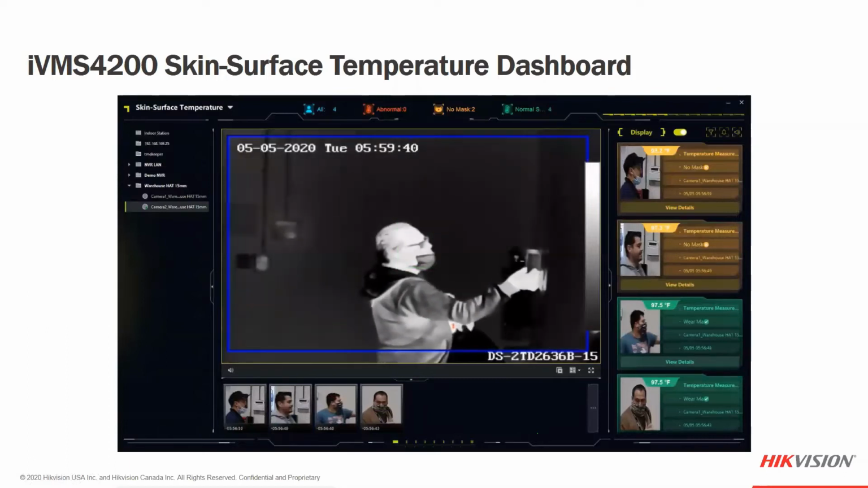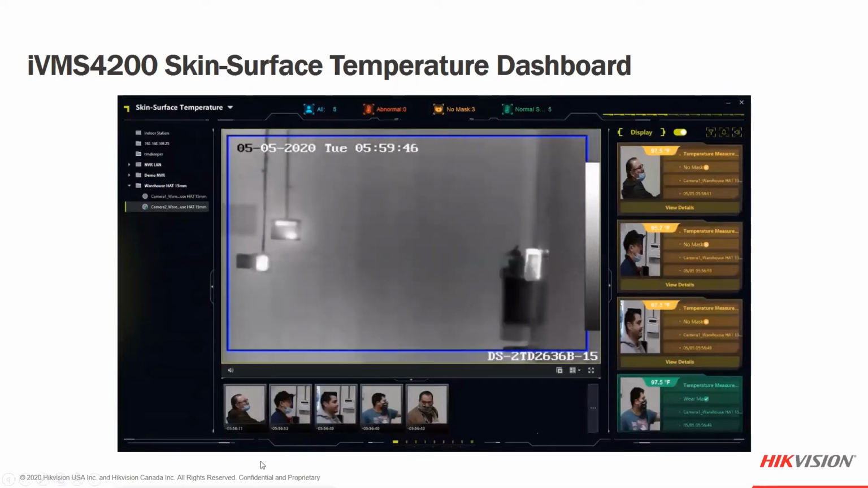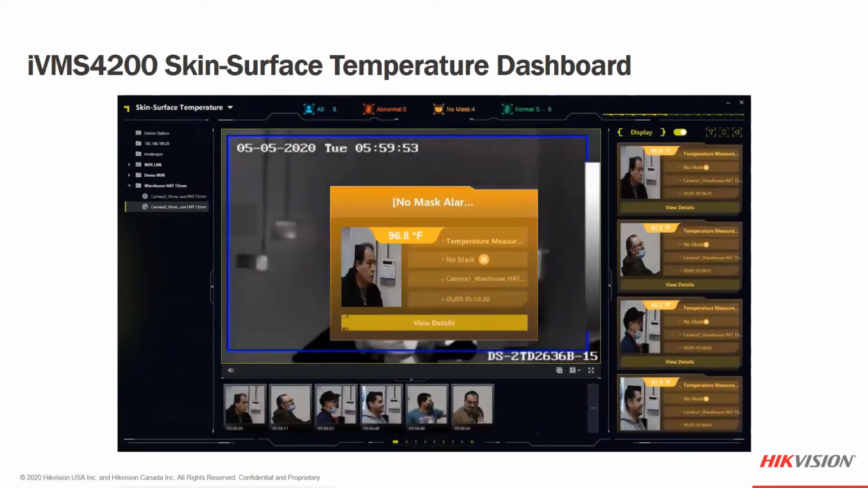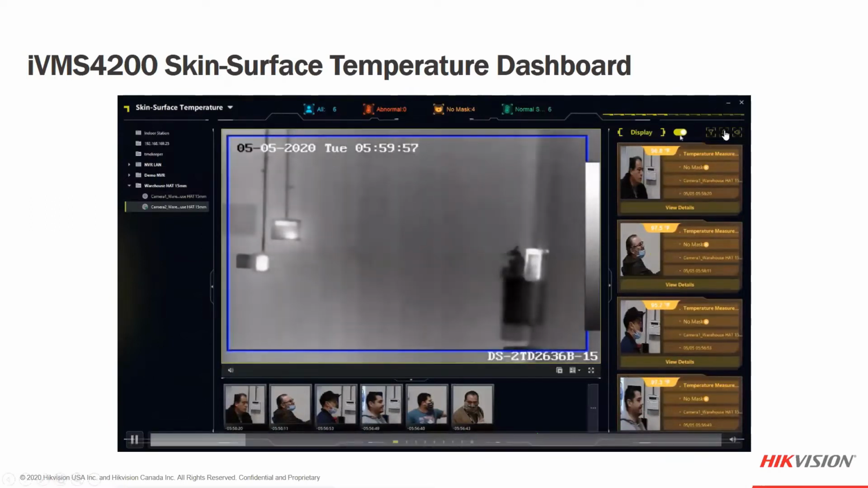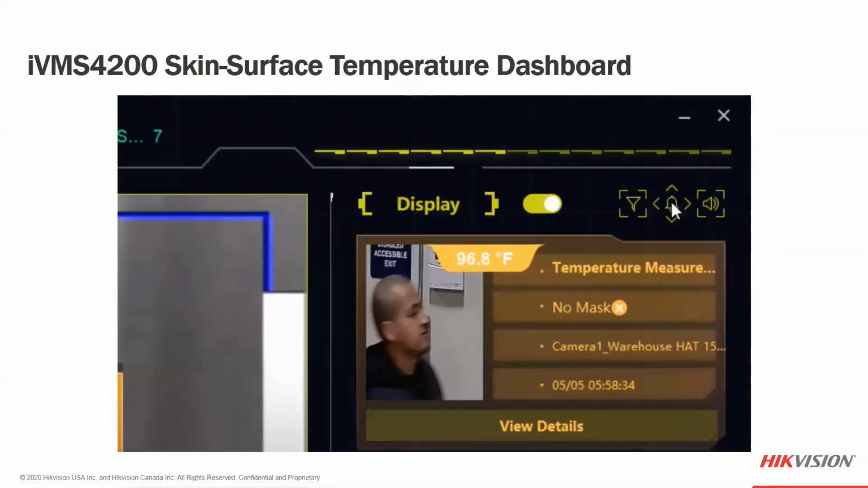We will see that from the side profile, they're not wearing their mask all the way, or sometimes the mask algorithm doesn't necessarily trigger correctly. We can turn that off in the camera, keep it on. We'll also be able to do that in the software. What do you want to be alerted to? If mask is not going to be one of the requirements for the company, we can actually turn off the mask alert option, as you can see here in the video.